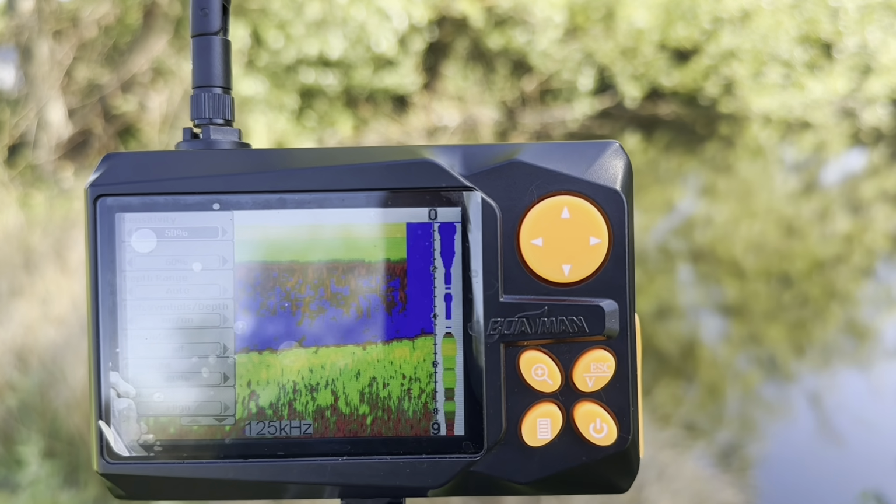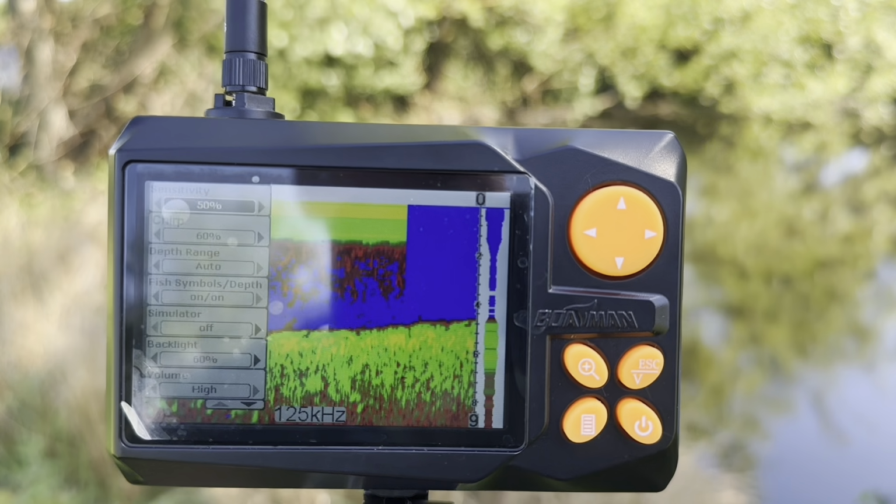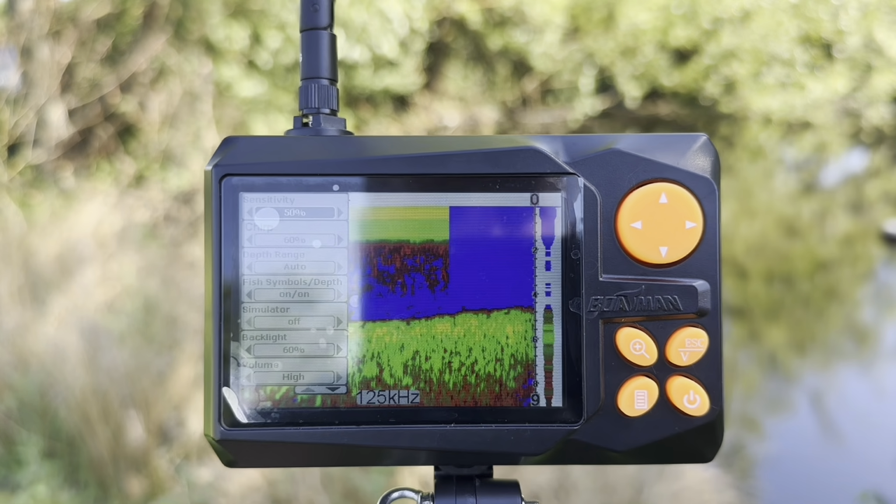The lower the sensitivity, technically the less accurate it's going to be at picking up, but it's a case of you have to fine tune it and find that balance depending on where you are.